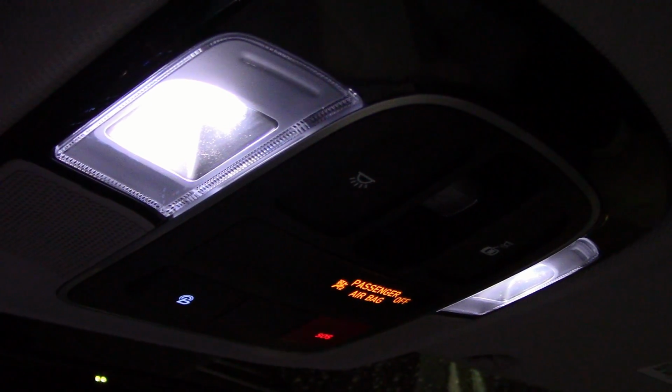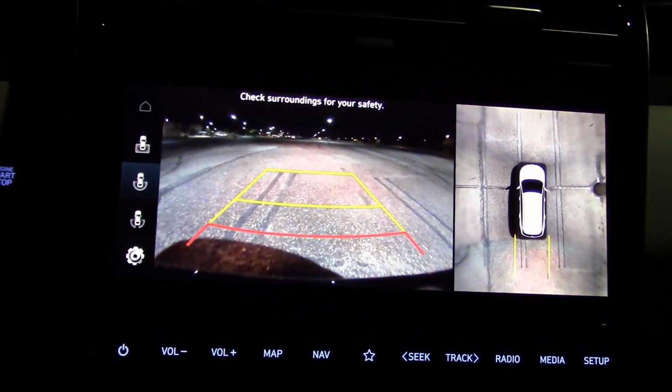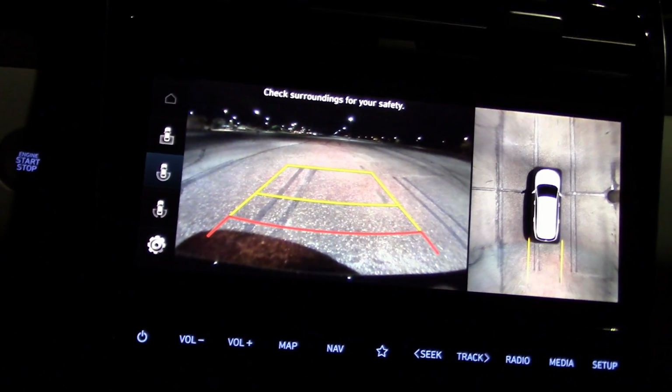And the cabin lights do a pretty good job of lighting up everything. Got some lights here, lights on the side, which lights up everything. Here's your camera system. Pretty sharp.